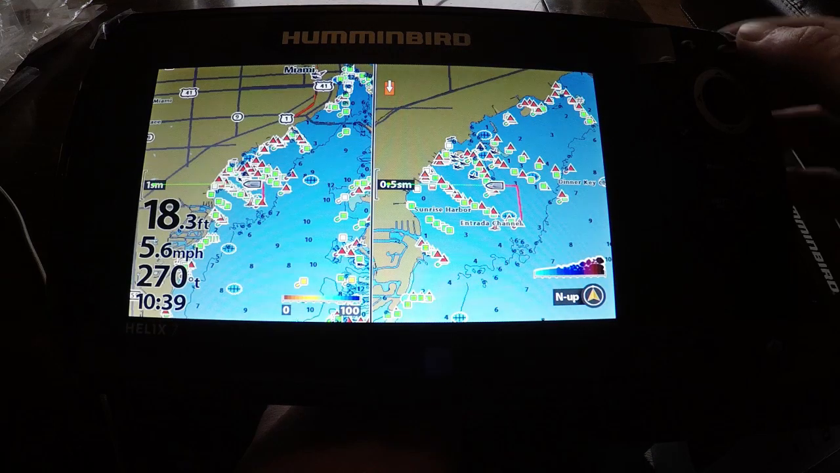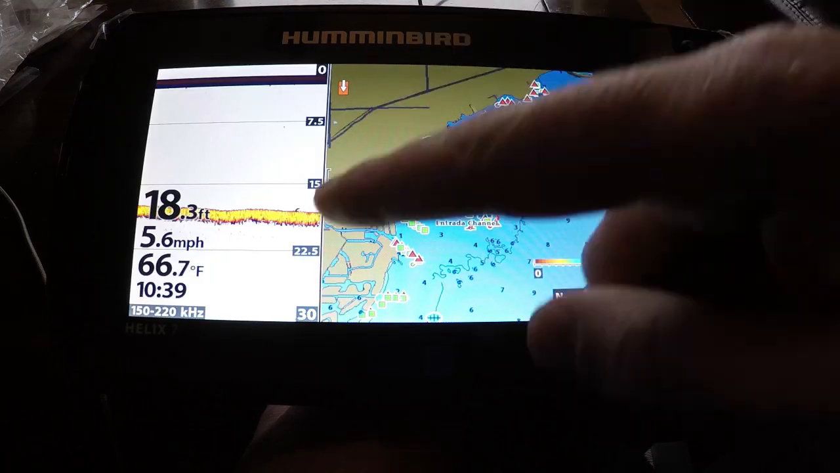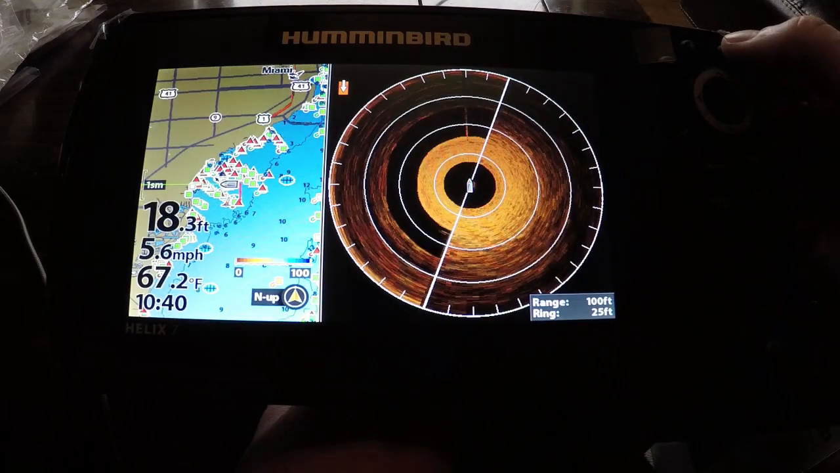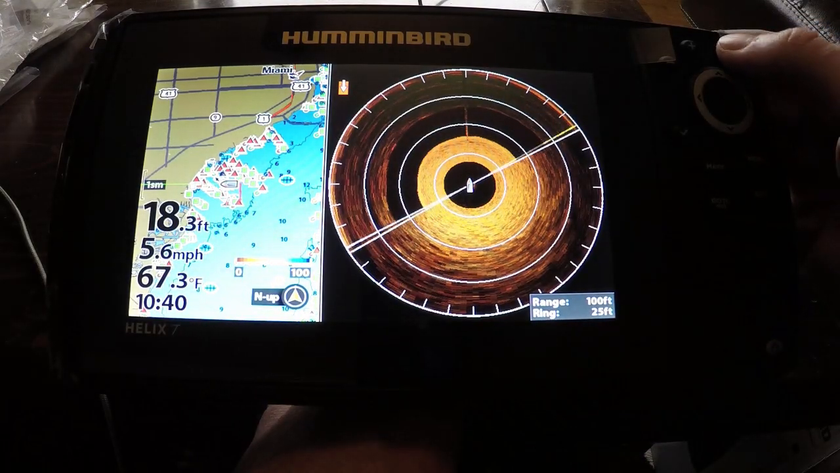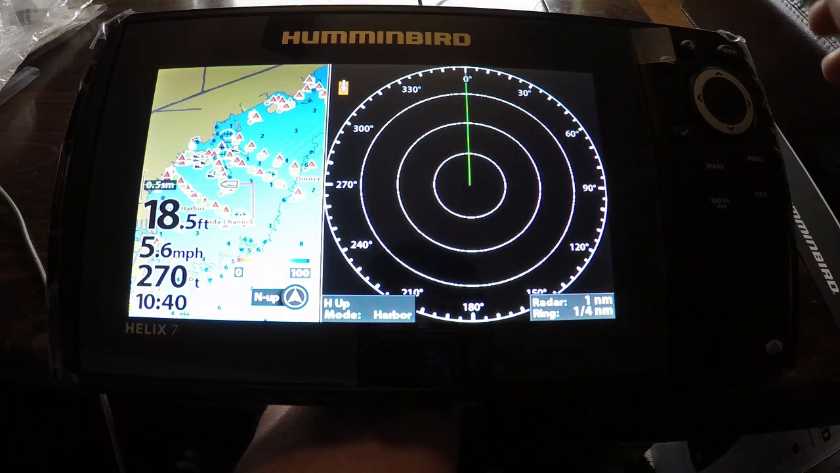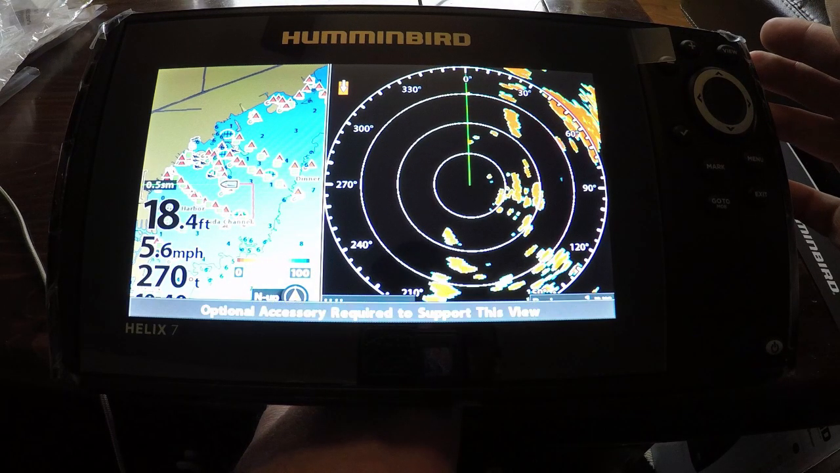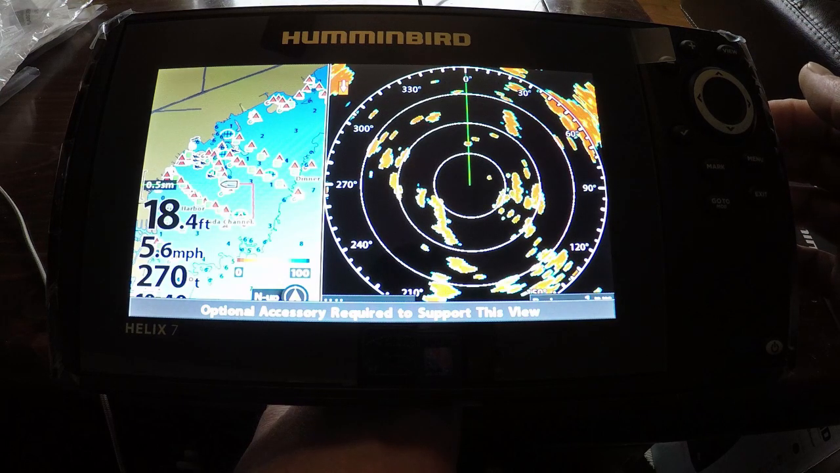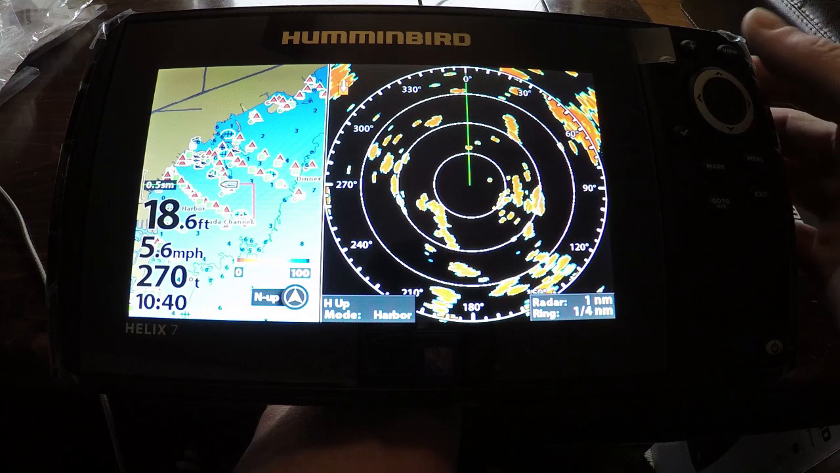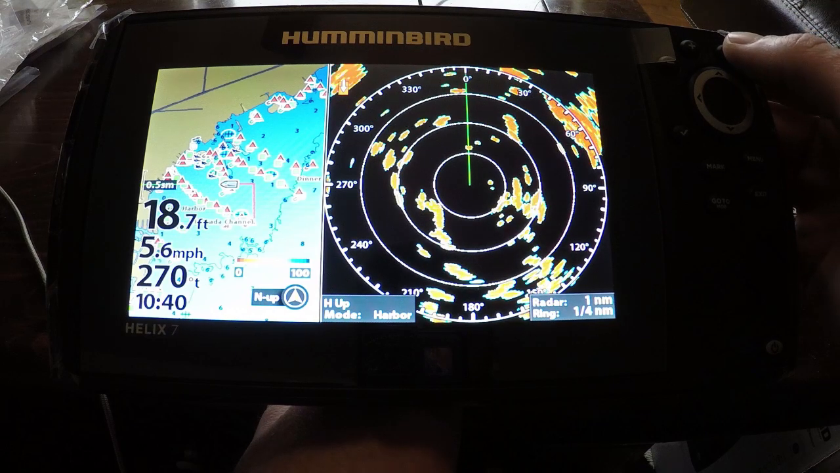But you could have your 2D sonar and the maps together on one screen, maps and your 360 imaging. This is actually your radar. If you had your radar hooked up and you'd already purchased the radar, that's going to show you storm fronts coming through. You can dodge storms. Pretty cool stuff, but that does come with a price.